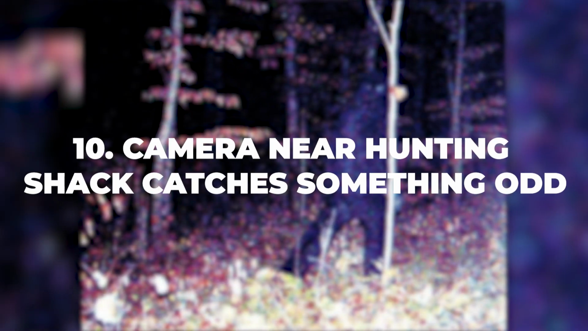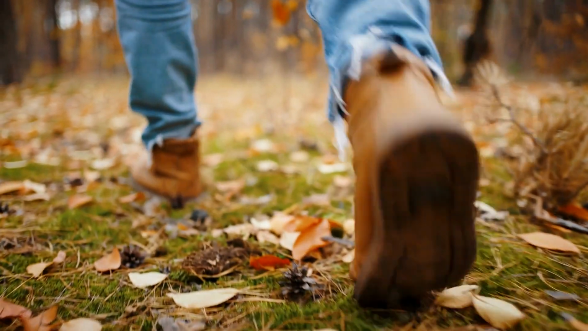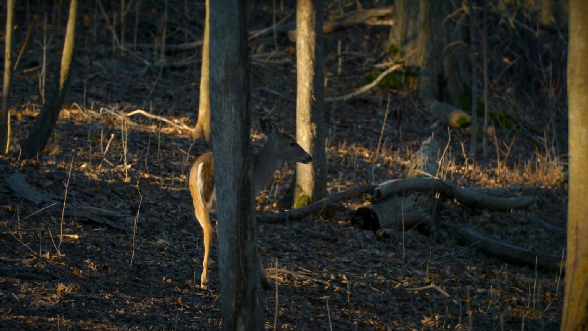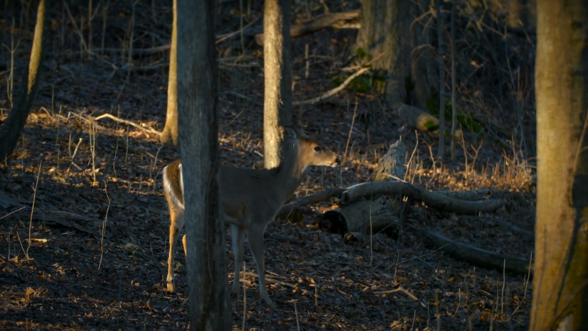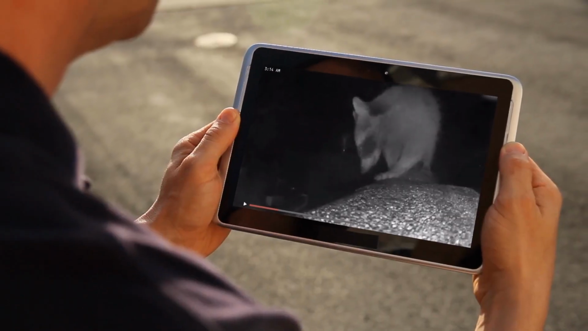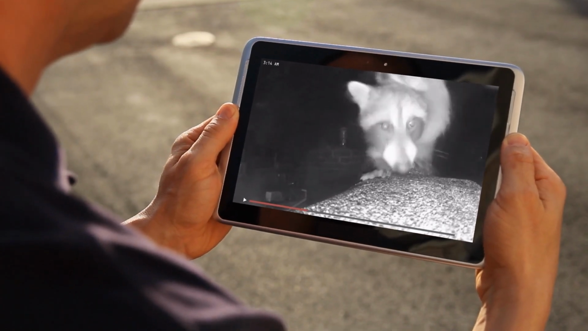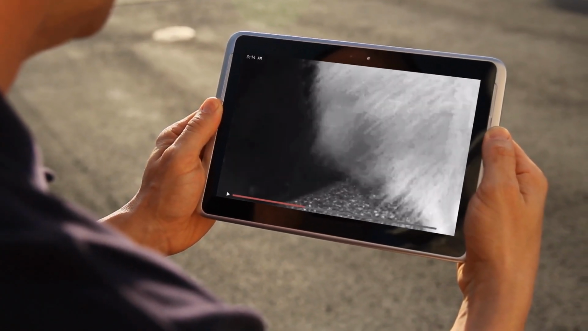Number 10. Camera near hunting shack catches something odd. Up next, we have an image that has even hunting professionals stumped. The original poster, Casey Kadrowski, has seen nearly all types of wildlife on the game trail cam he and his brother install each year outside their family's hunting shack, located in northern Minnesota.